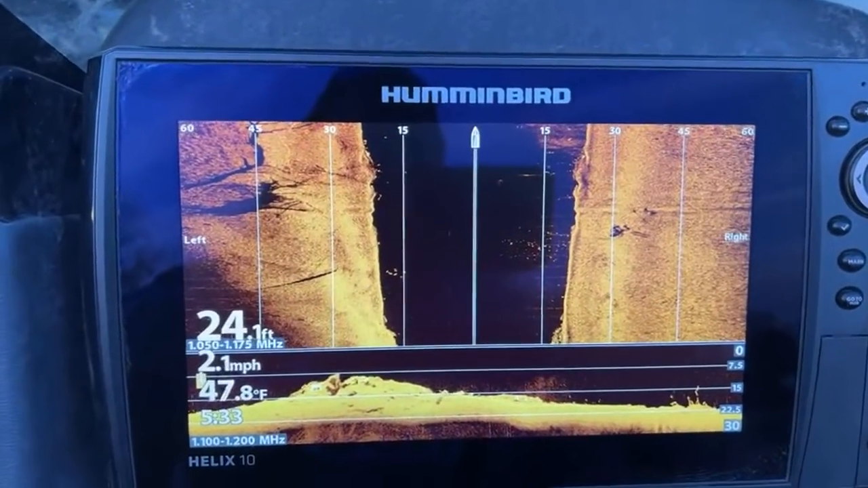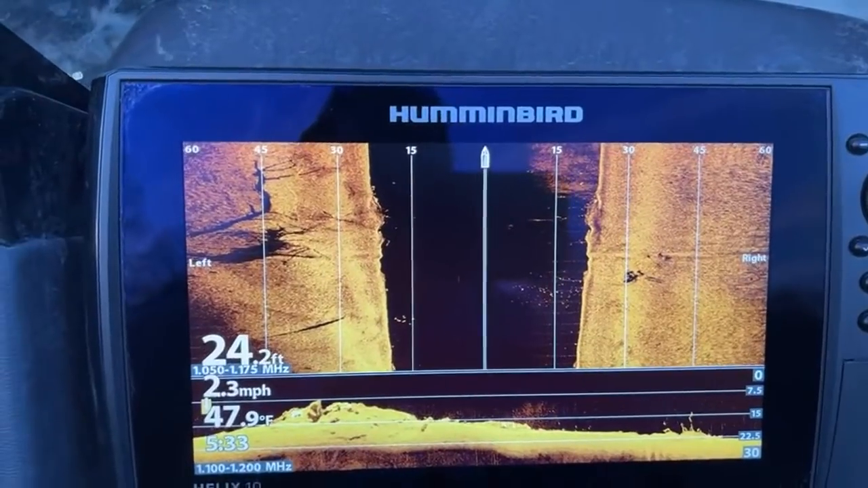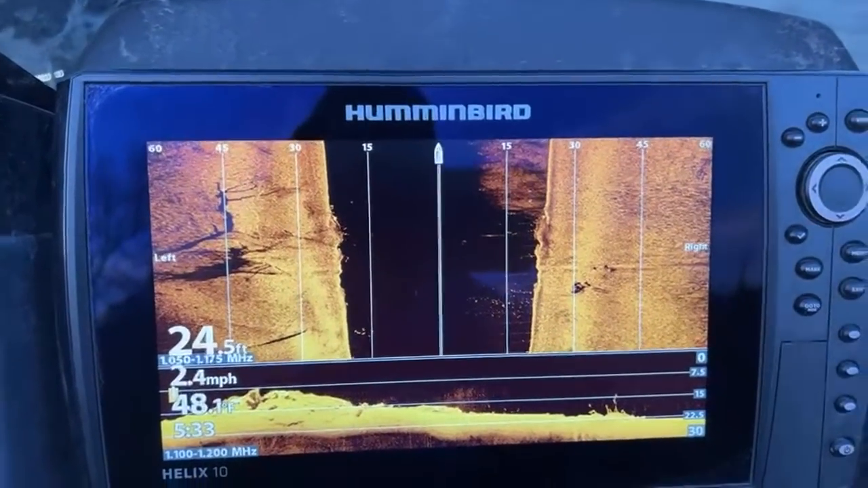Looks like another rock. Yeah, it's definitely a rock. But that's what the buoys were. Not long. Brand of boats. So this is Kyle's boat.